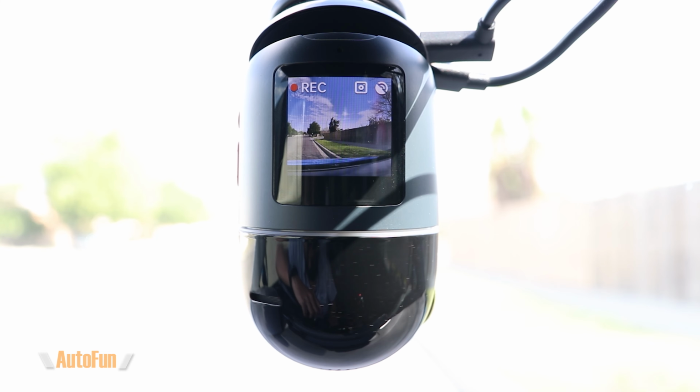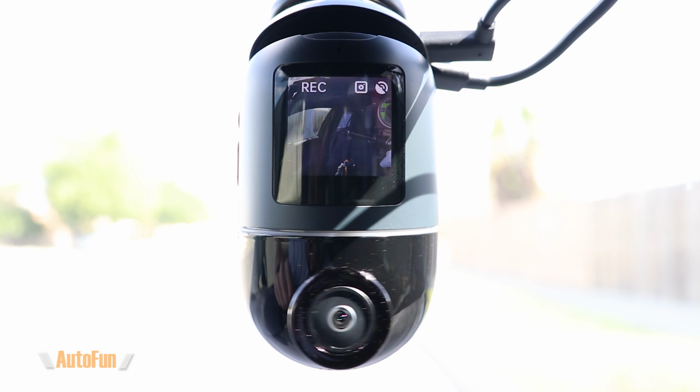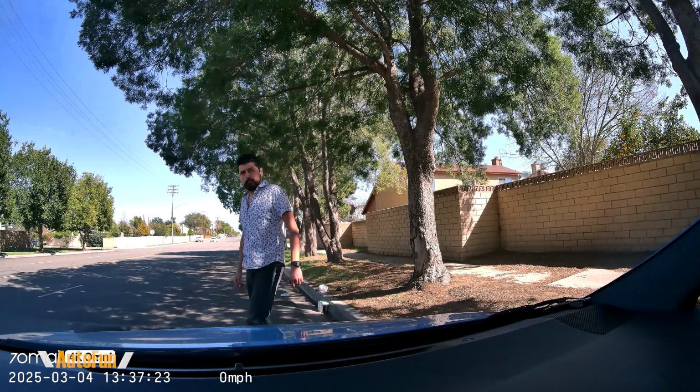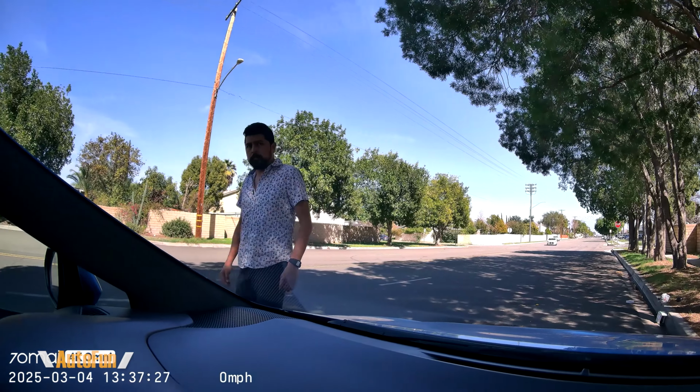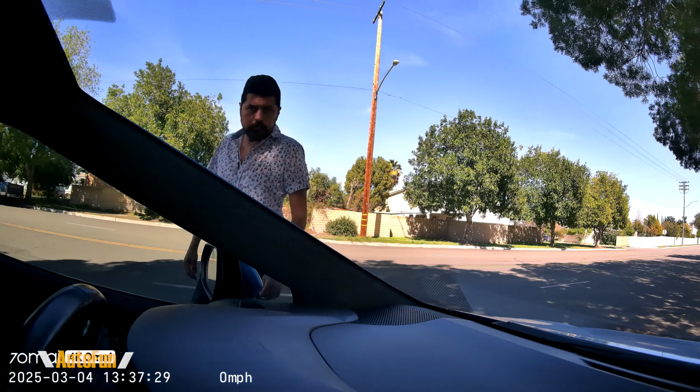And I previously reviewed the 70mm Omni 4K dashcam, which features a 360-degree rotating camera as well as the Sony Starvis 2 sensor IMX678, which produces some really good image quality. Link to that review up here. And the IMX678 sensor is probably the best sensor on the market right now as far as image quality.